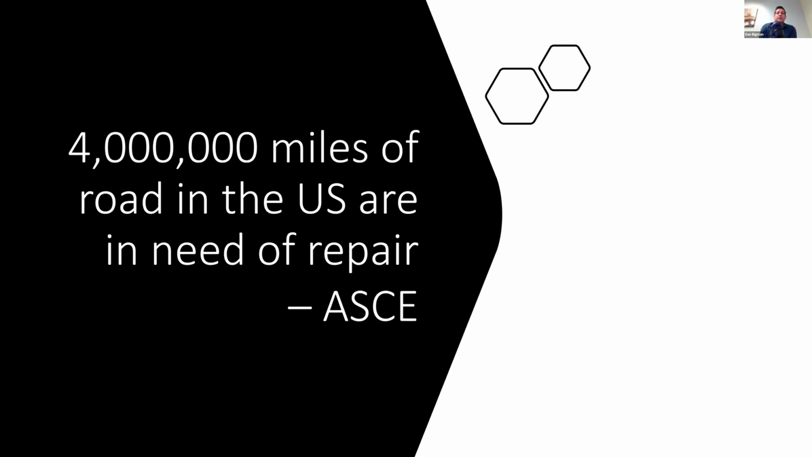According to the American Society for Civil Engineering, 4 million miles. That's 6 zeros after the 4. 4 million miles of road in the US are in need of repair. That's a lot of road.